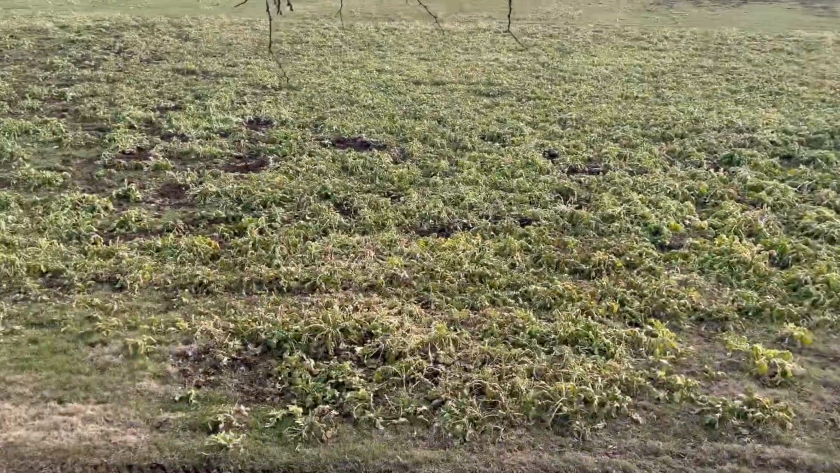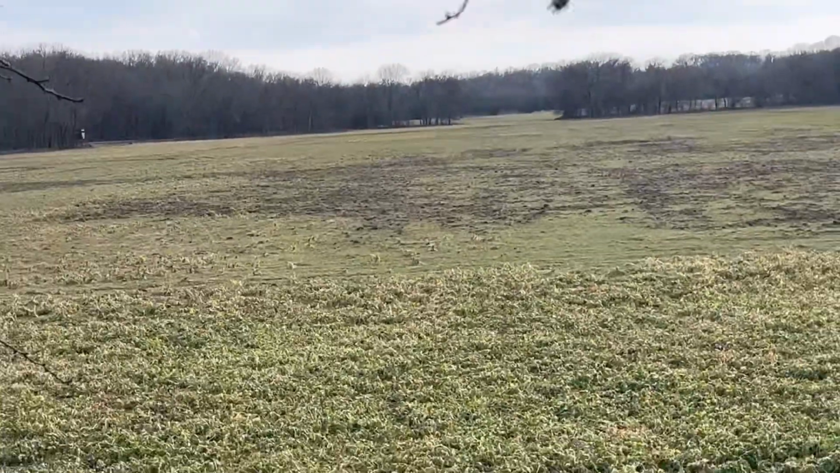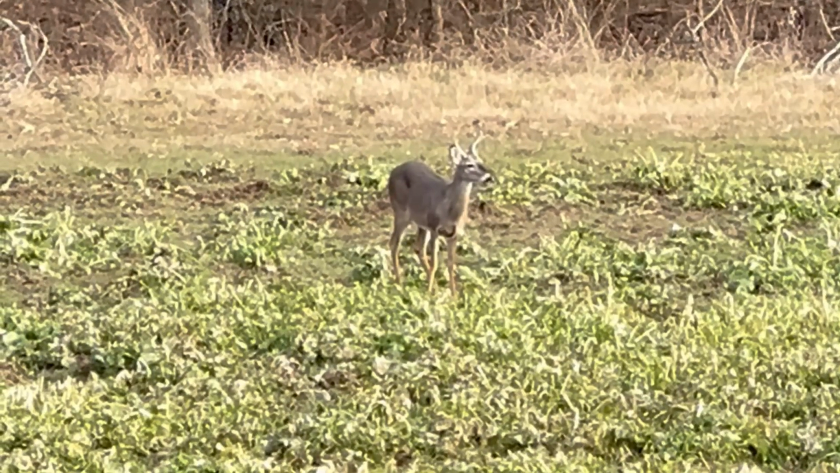Check it out. It's just been getting tore up. All that out there, all that destruction, that is just pigs rooting it up. So there has been just tons of activity out here. That's a little spike buck already showing up.